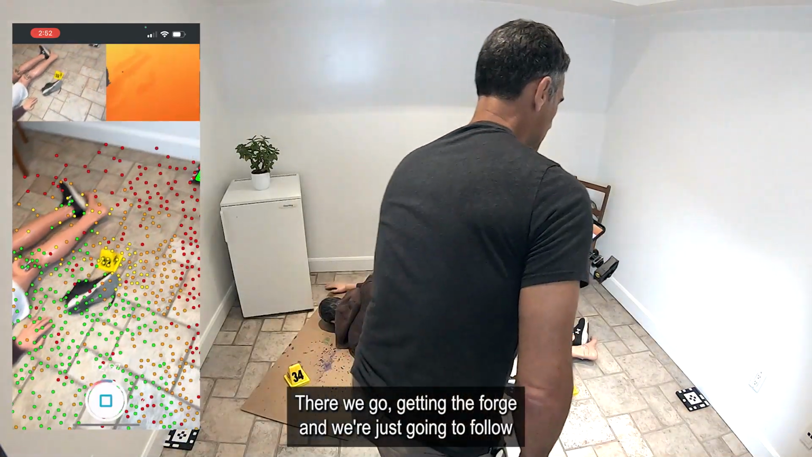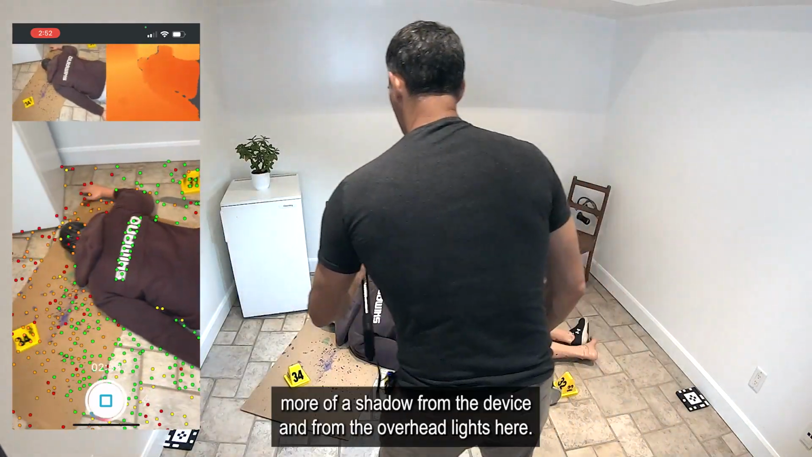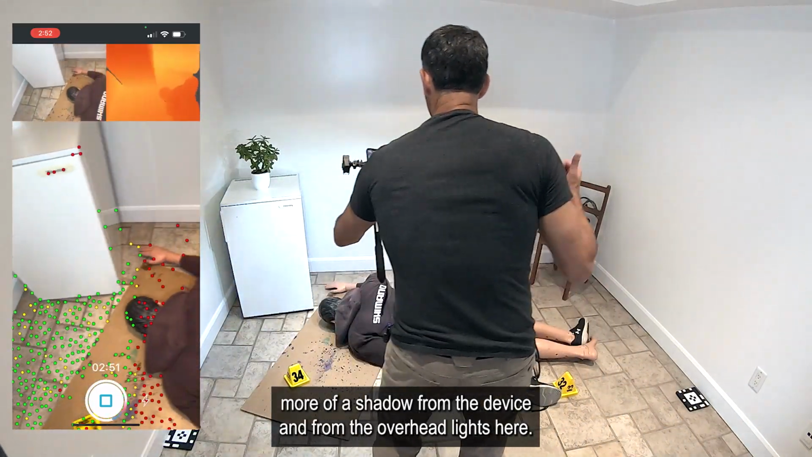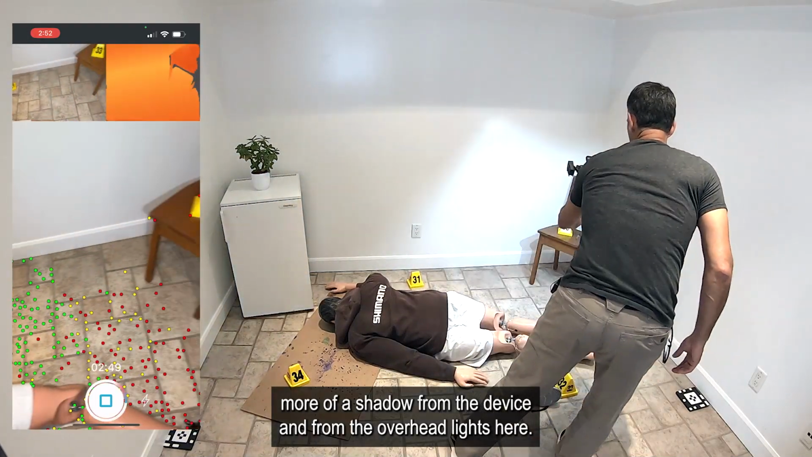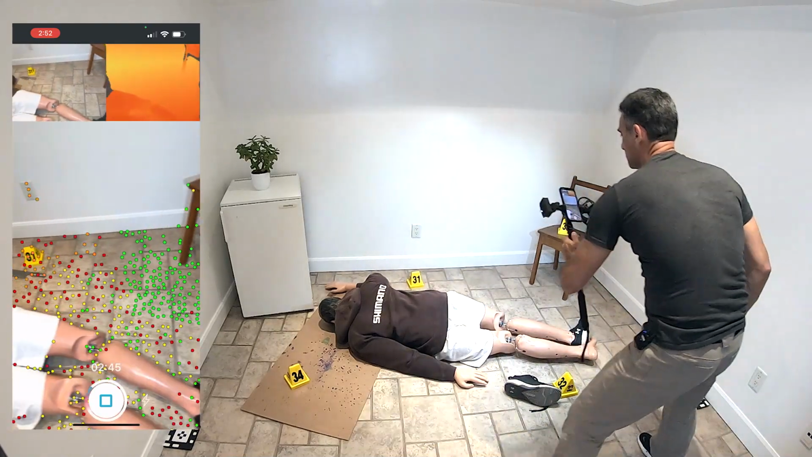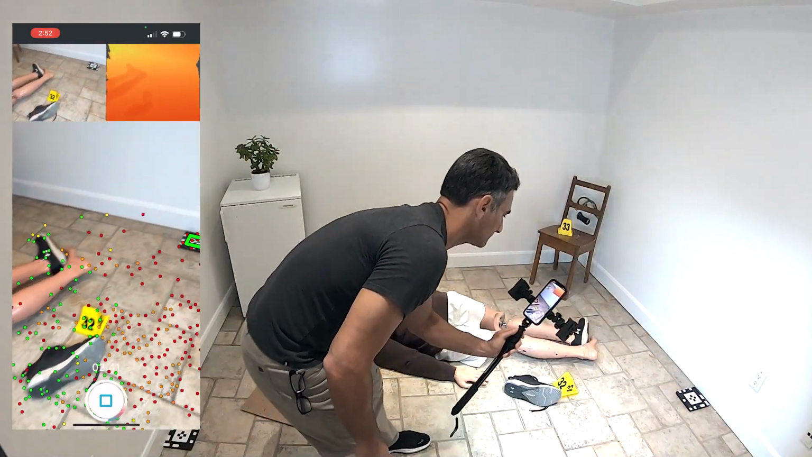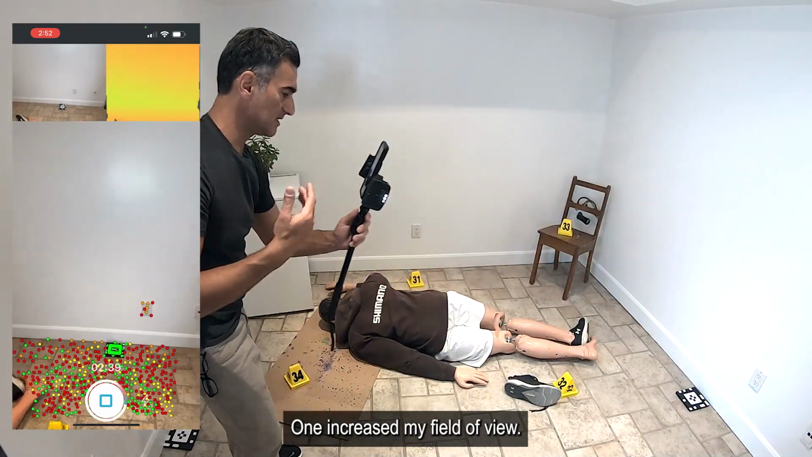Getting the floor, and we're just gonna follow the same kind of approach that we did last time. Now I do see a little bit more of a shadow from the device and from the overhead lights here, but that's okay. We're gonna try that and see what happens. So like that, and now I'm gonna move to this wall over here, like that. Again, want to increase my field of view.